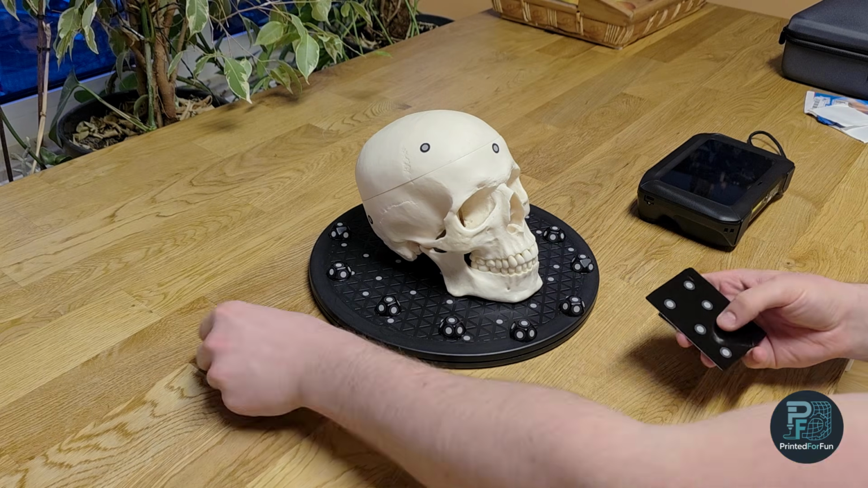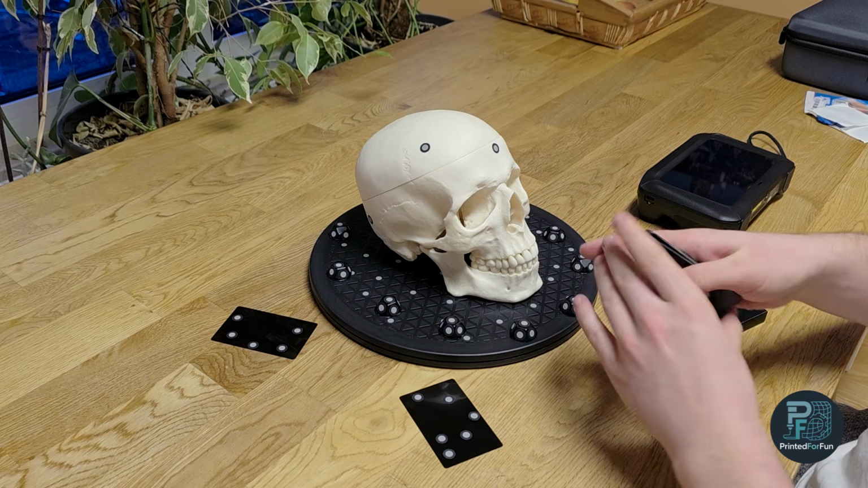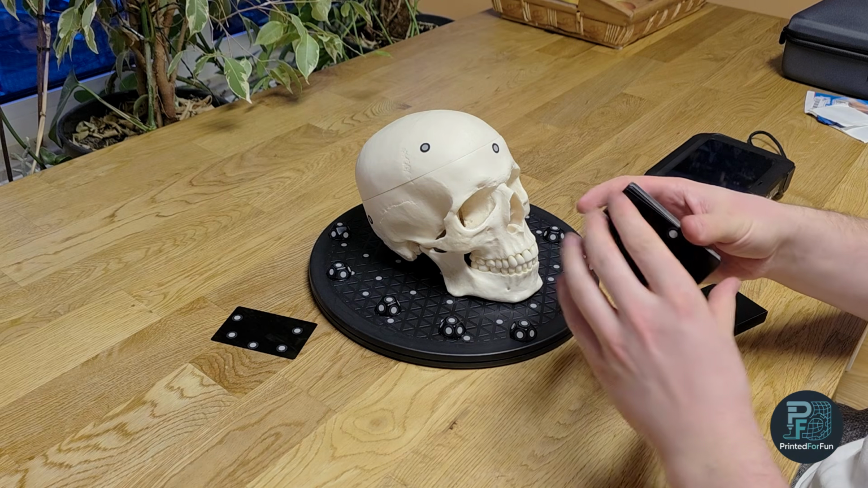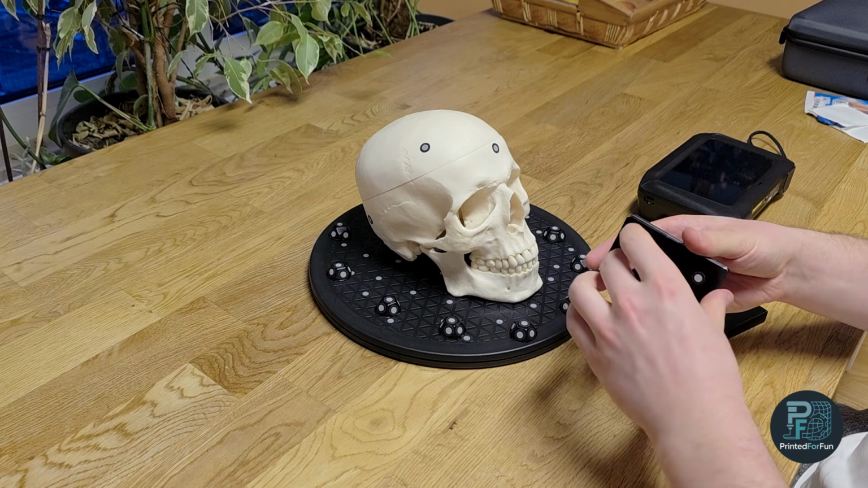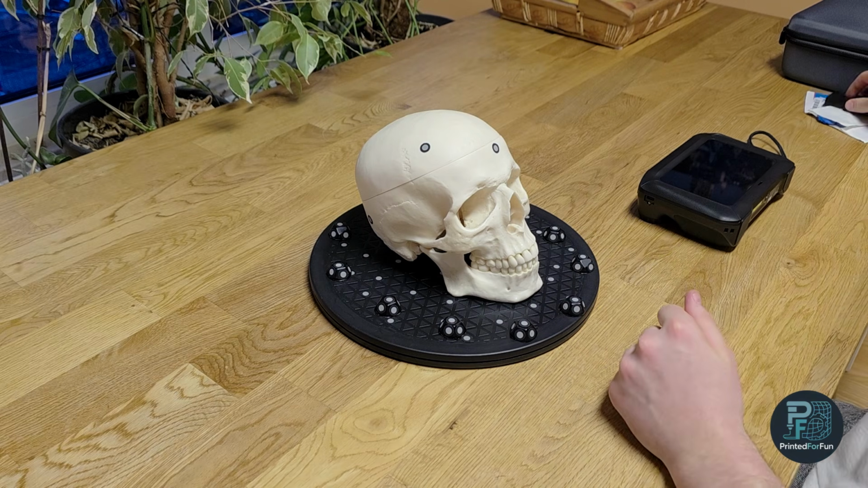And then I can just lay them around the object I scan. And as you can see here, these are, I think, 40 pieces, and they quite comfortably fit in the original carrying case.